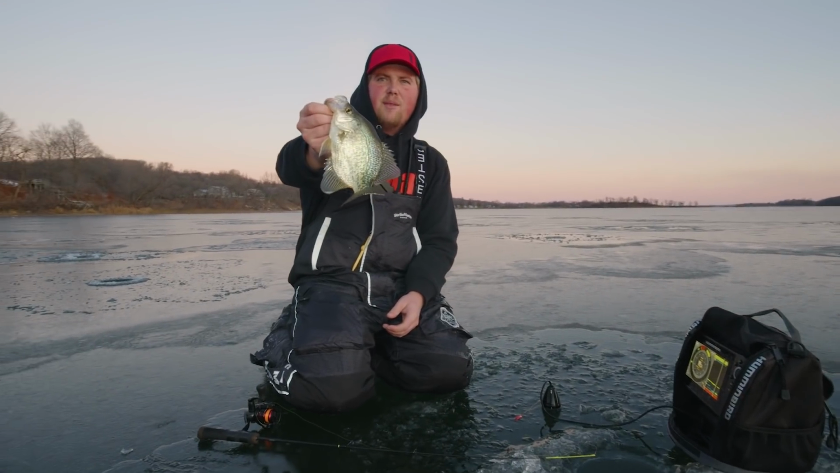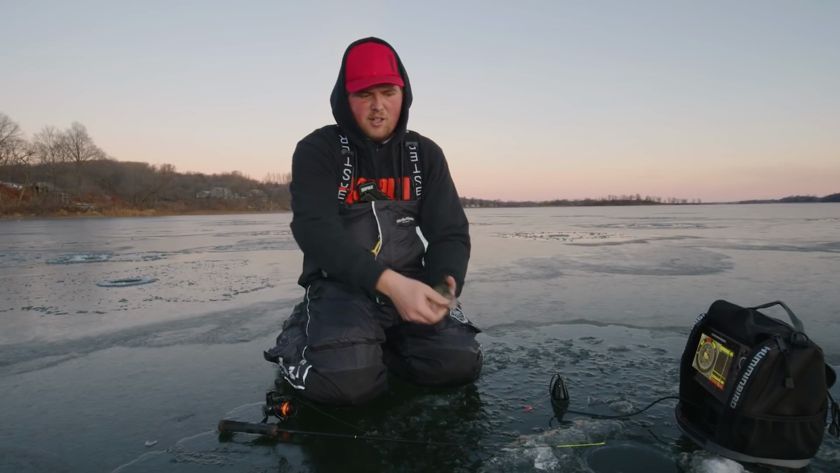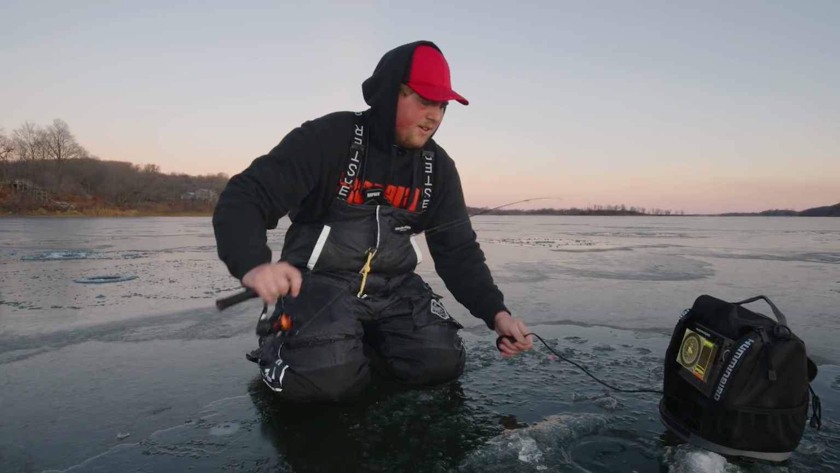10, 11 inch crappie there. Fun to watch them come in under the ice too here. And we got 3 inches of really good clear ice. We'll get her back here, but I'm guessing that's not going to be the first one of the day. So I'm going to fire right back down.